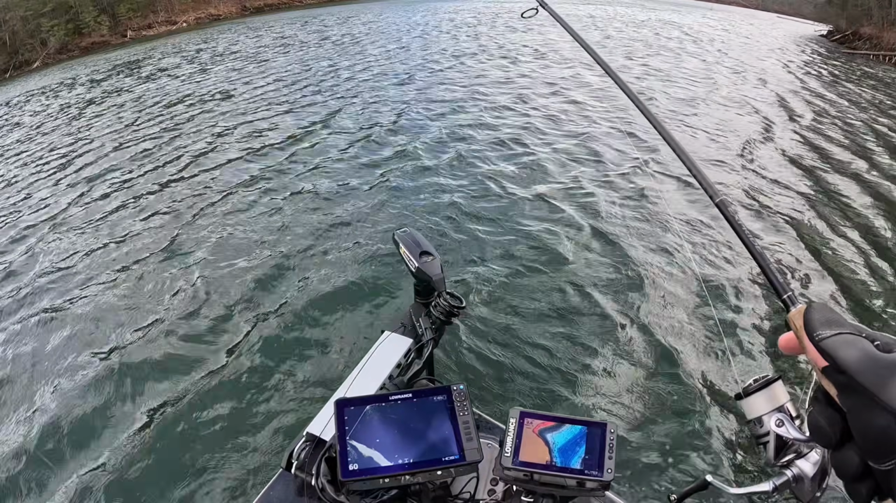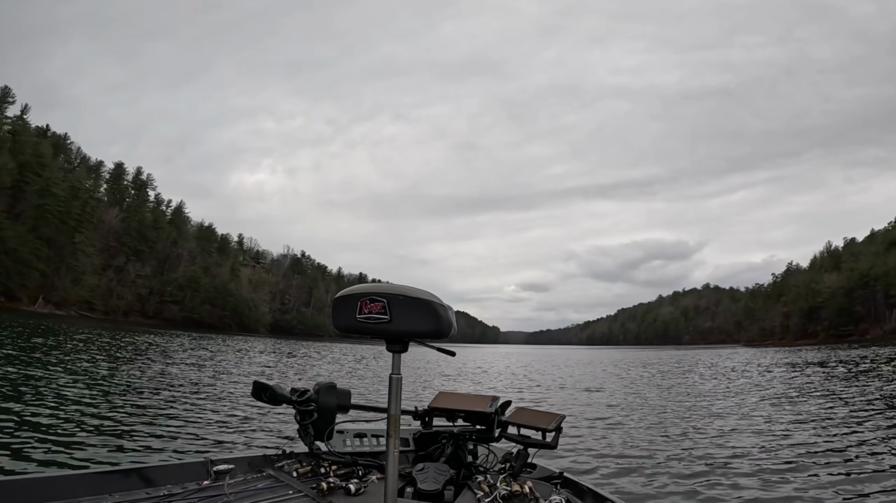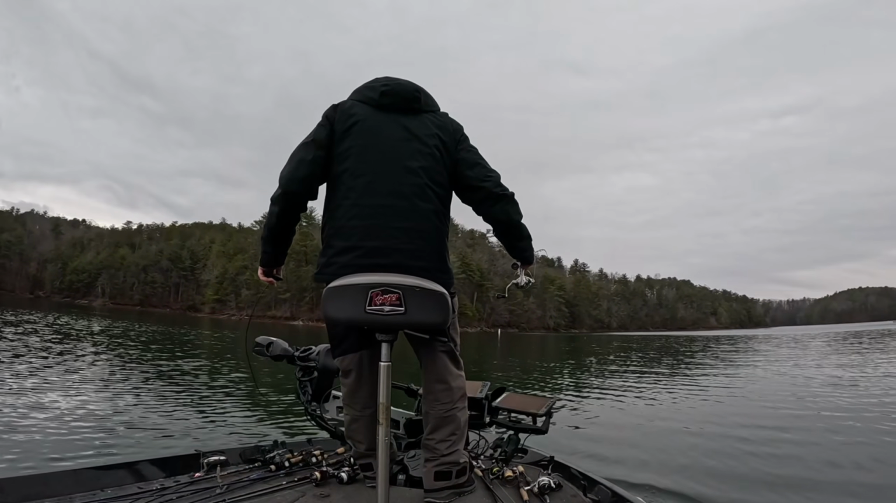Kept trying, kept getting frustrated, cussing the bait, cussing the fish, cussing the wind, cussing basically everything that I could find to cuss, except maybe the lake. I don't think I cussed the lake. I might have cussed the lake. But anyway, I was cussing everything. And it took me a while, but I made an adjustment and was able to keep generating bites.